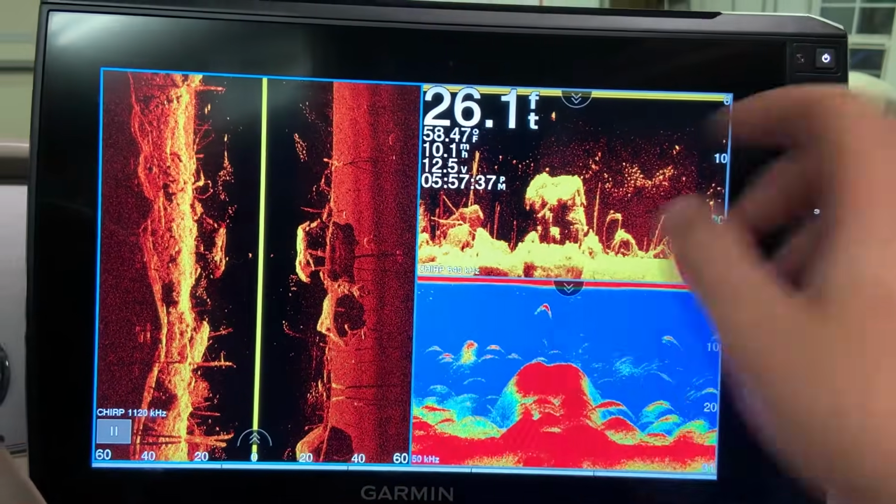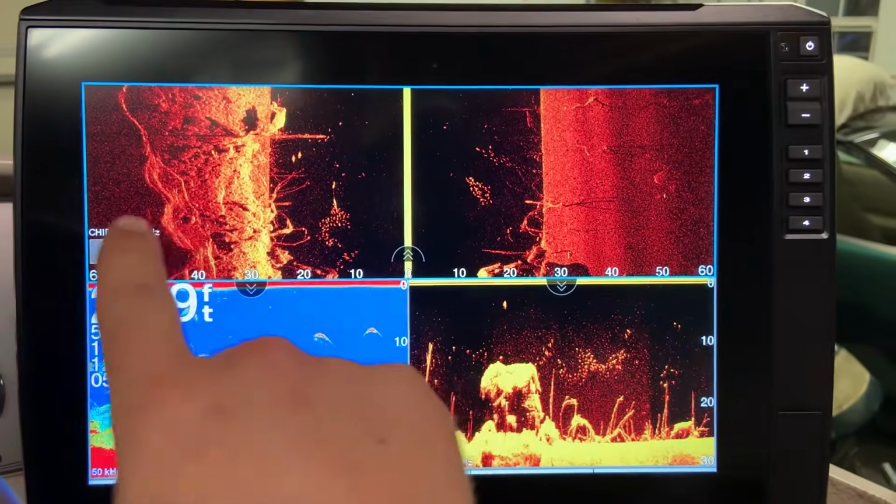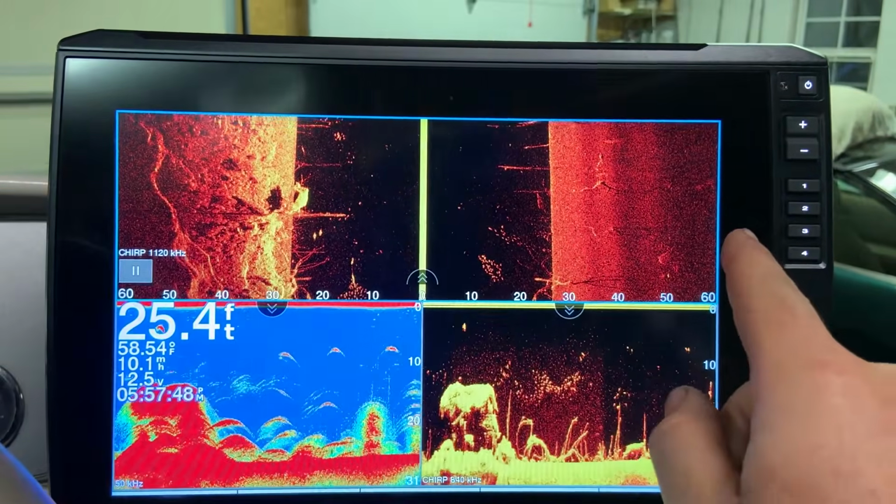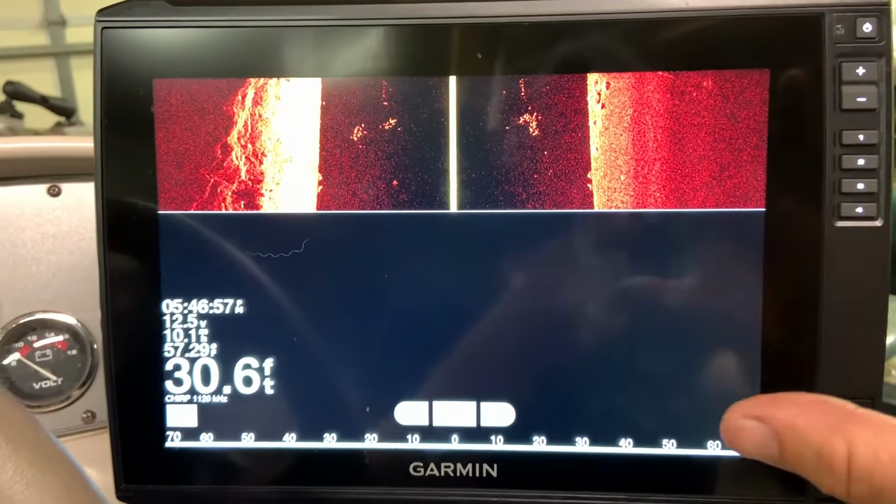But you can run the same exact combo in another format, just like so, and you will really start to get a lot more detail in your side imaging, purely based on running your side imaging all the way across your screen. And before we dive into these settings, simulator mode is a recording.